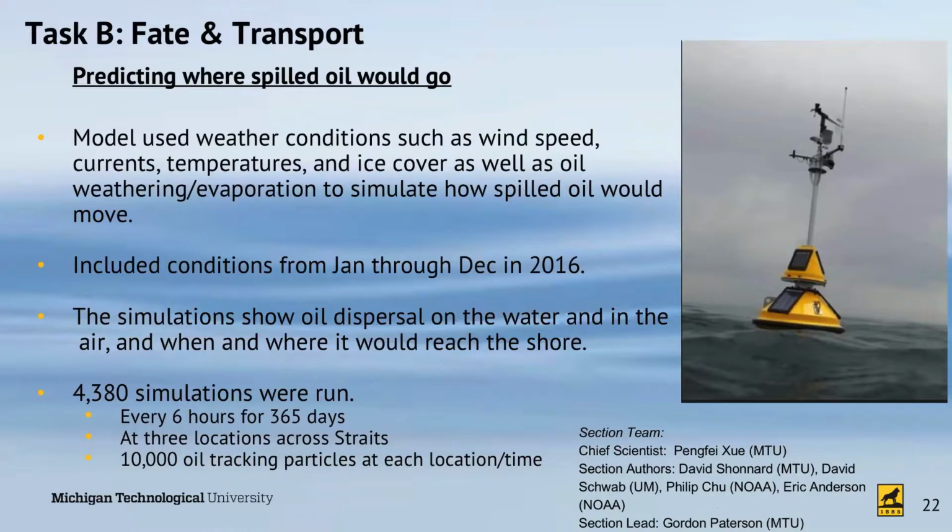Fate and Transport is predicting where that 58,000 barrels of oil could go. The model has used weather conditions such as wind speed, currents, actual water and air temperatures, ice cover, and then advanced the modeling to include oil weathering and evaporation, to simulate how it would actually move and what quantities would be at each location.